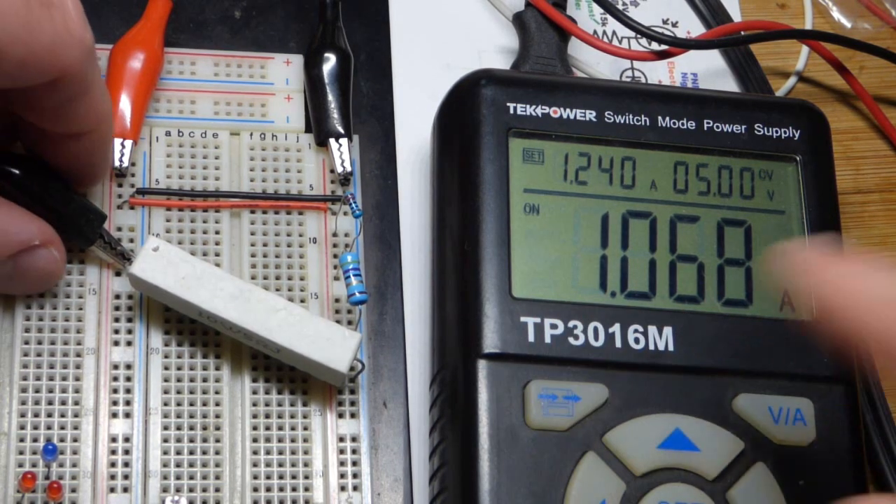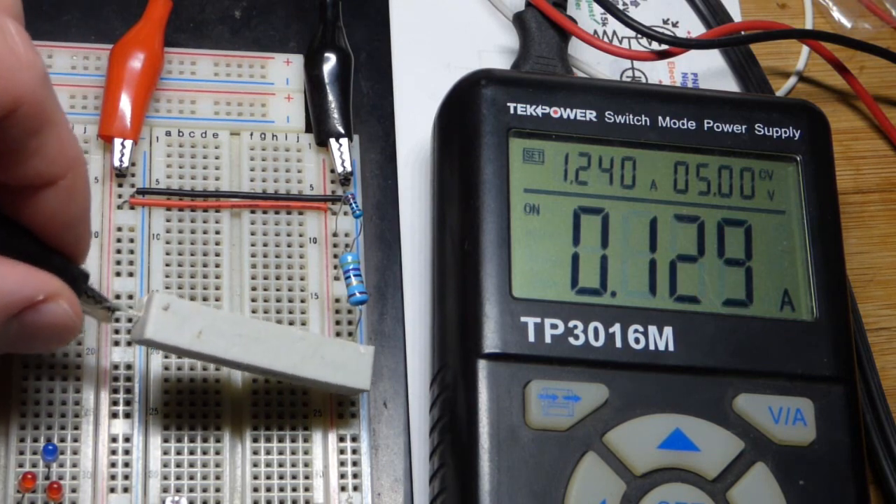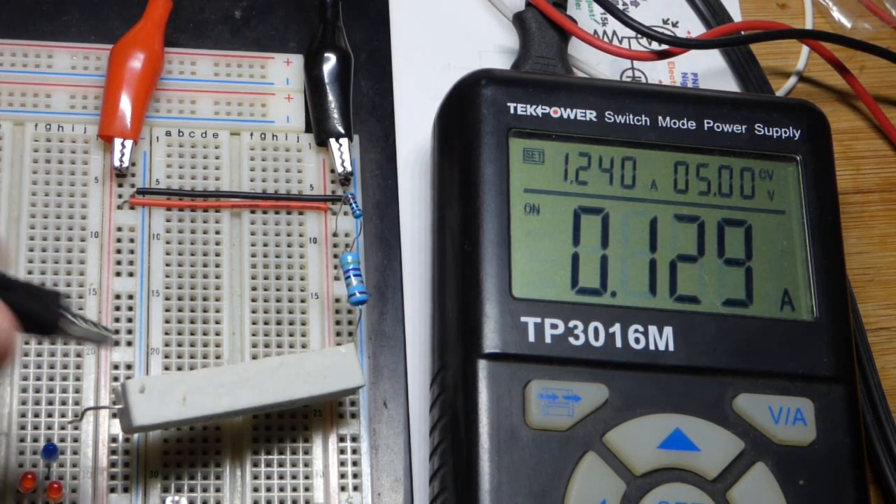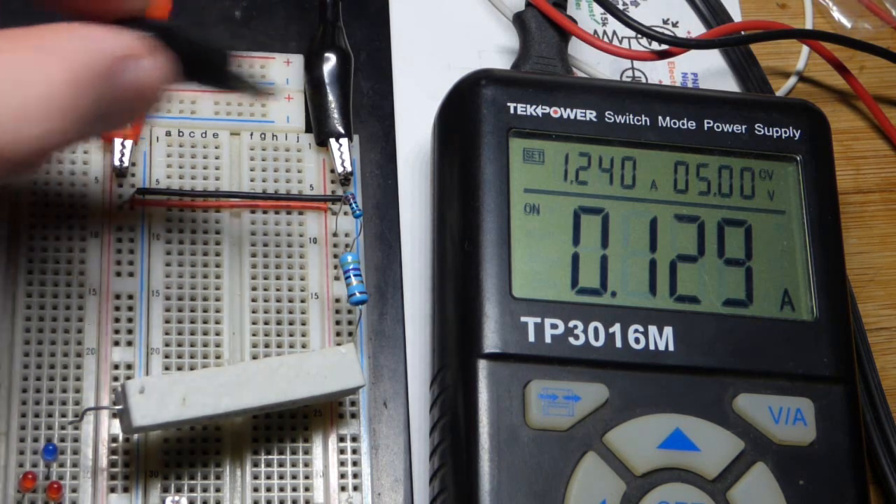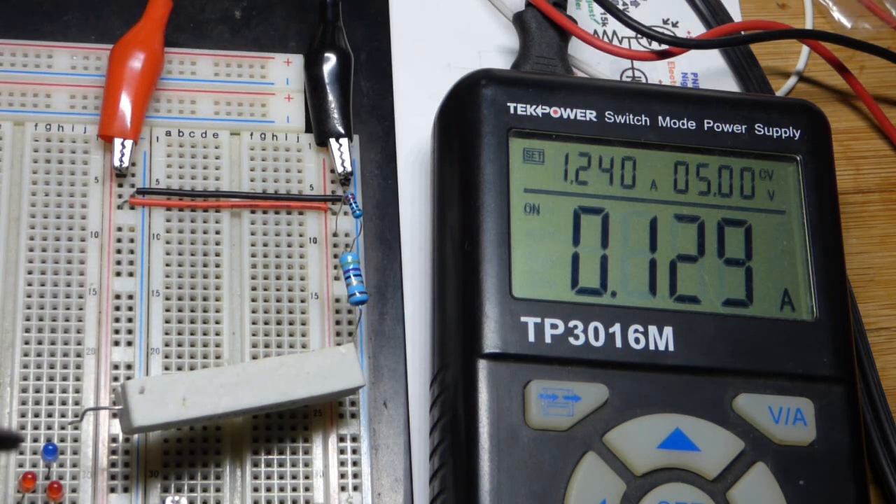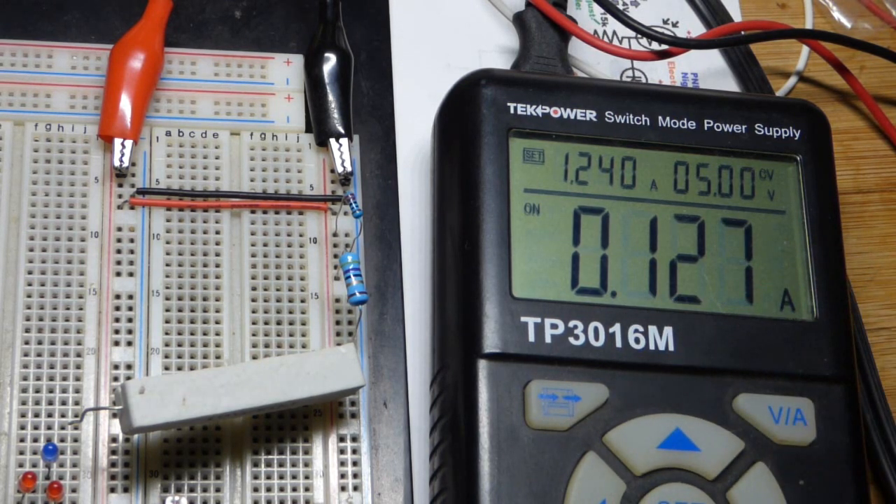So we can expect this to drop about 1 amp when I pull this resistor right there. And now you can see we got about the current that we expect. So either this has slightly more resistance than we thought, or because of the current we're dropping enough voltage there where it dropped below providing 1 amp. Because you can see with these two we got about 0.127. I bumped the power supply, so it moved a little bit more.